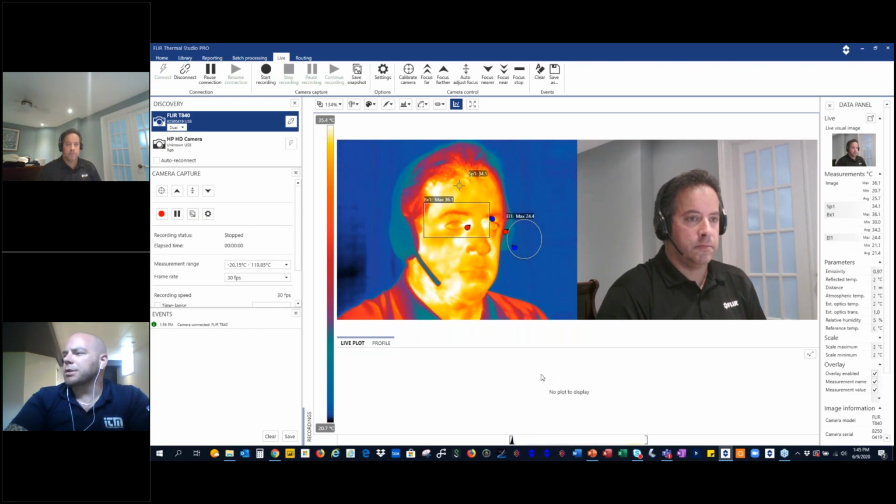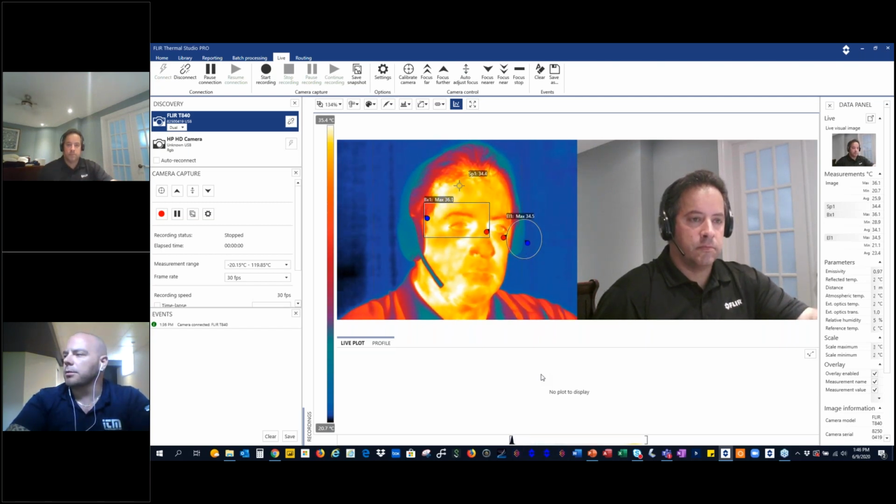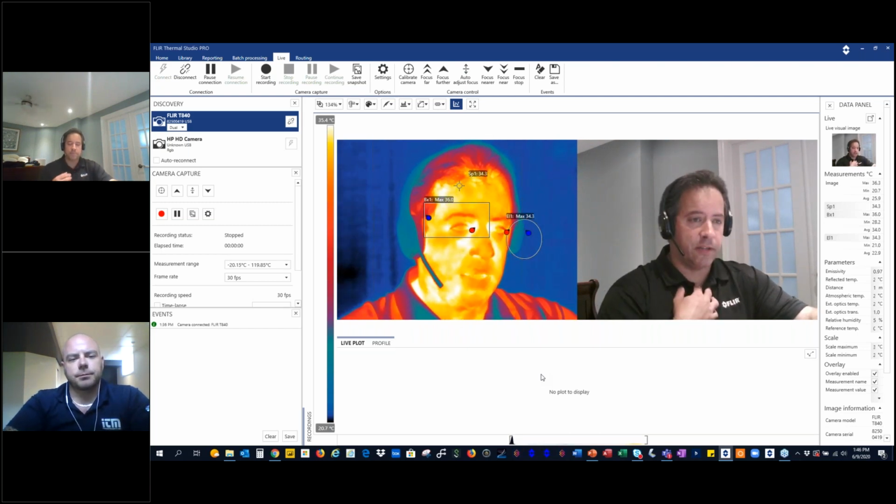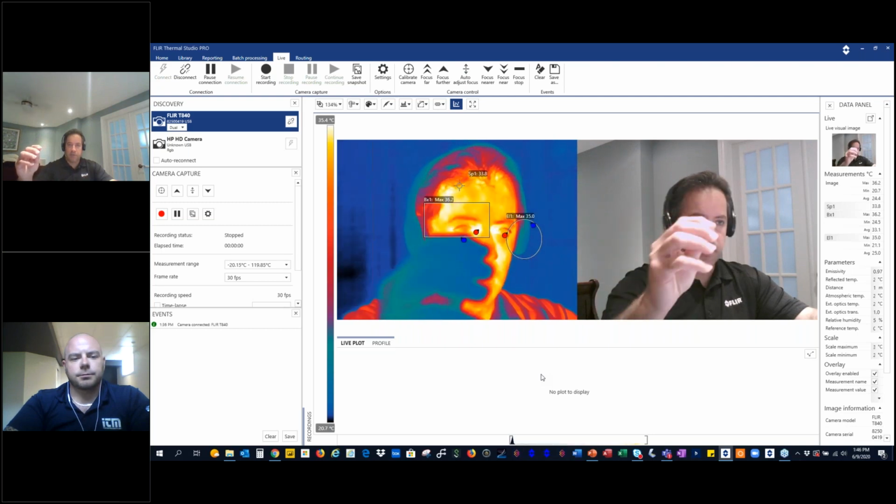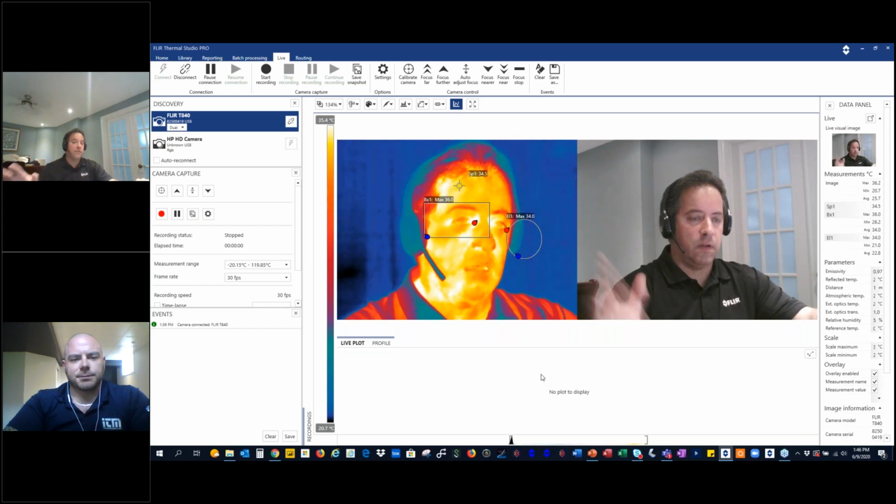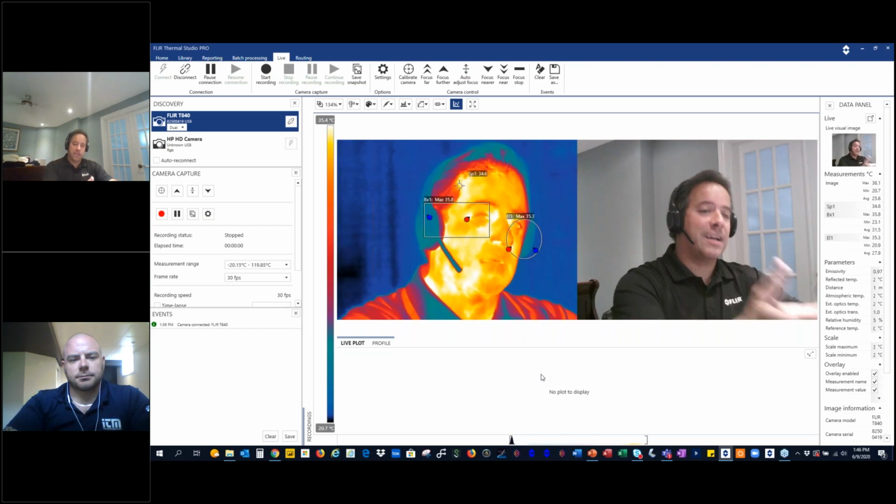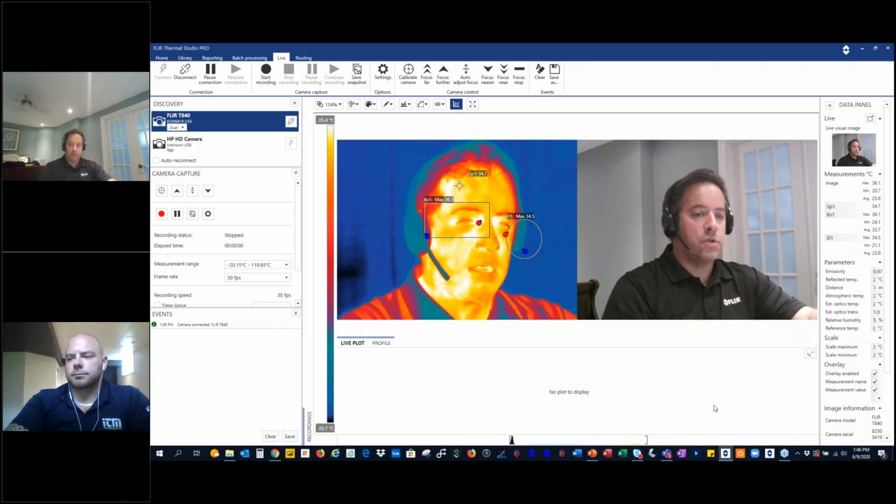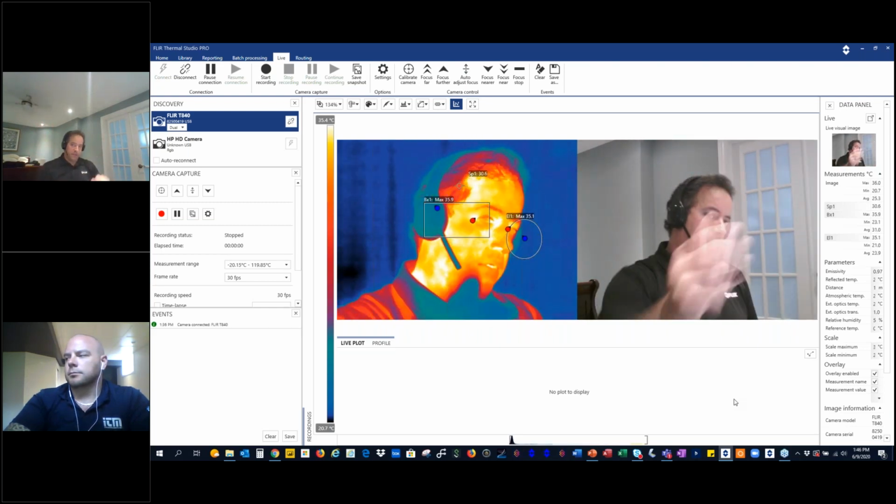John has a couple questions. One, how to connect to a screen, the optional monitor that you were talking about? Yes. If you're just using the handheld camera, all the cameras come with an adapter to connect to an HDMI monitor. You just plug it into the USB-C port of the camera, and you run it to an HDMI, and you'll have it right on TV. If you're using FLIR Screen-EST, your computer would be the one connected to the monitor. However, all you would share on that monitor would be the secondary scanning screen, not the one the operator sees.